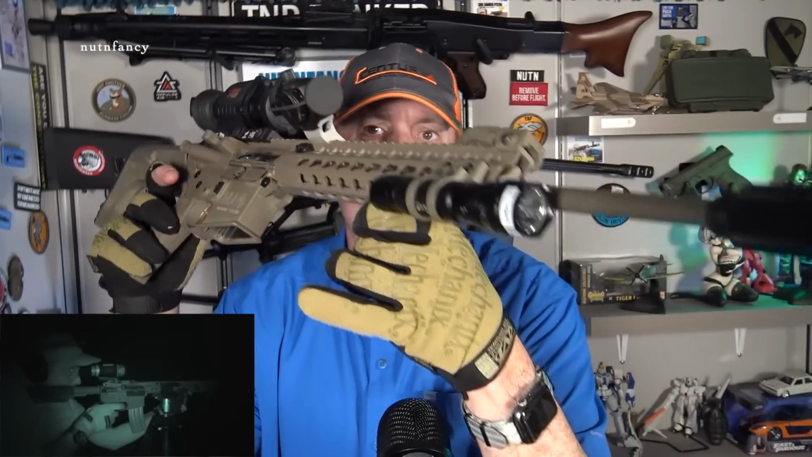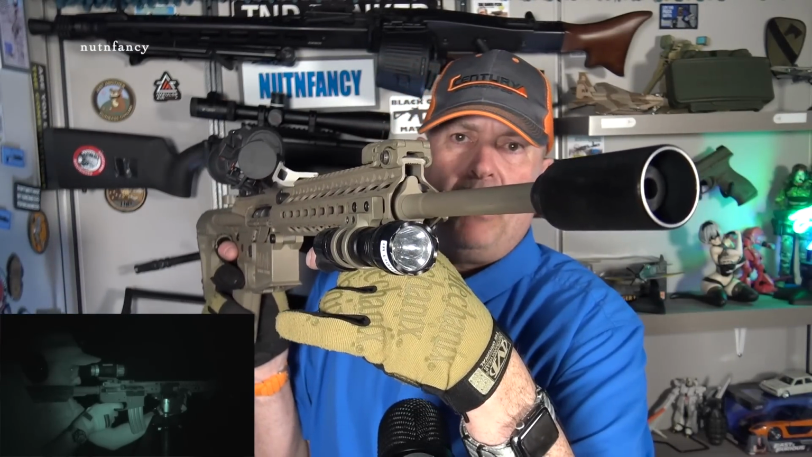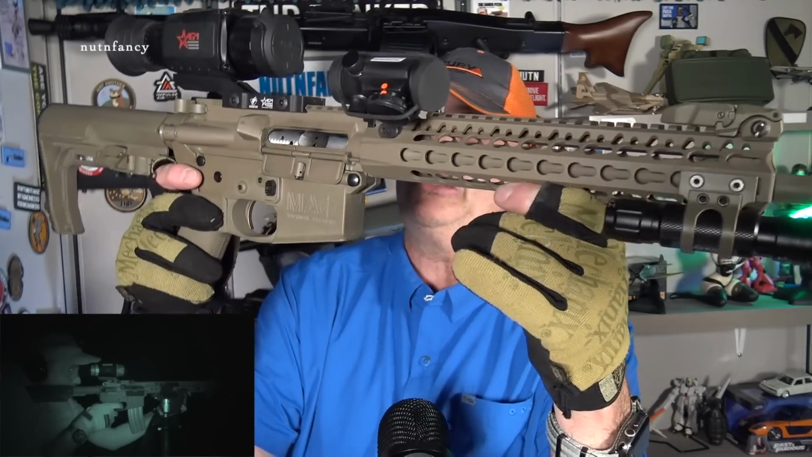That's a BCM lightweight barrel. That's a Kinetitech muzzle cup on there. I'll tell you why I've mounted that. It's very interesting. It's a lesson learned.